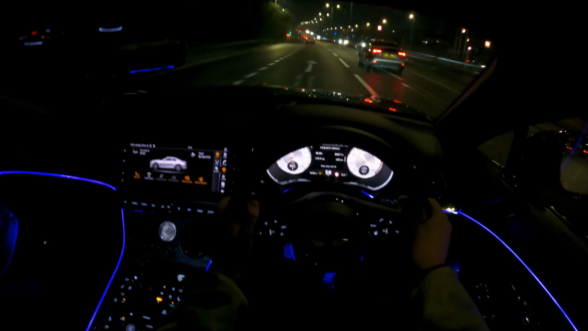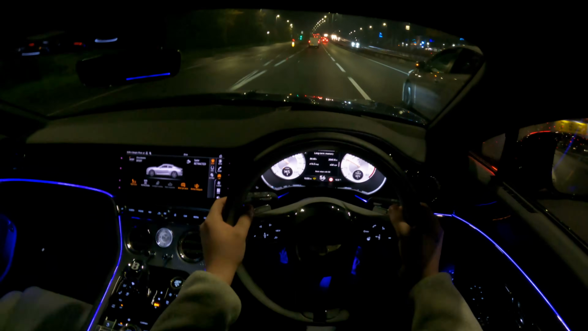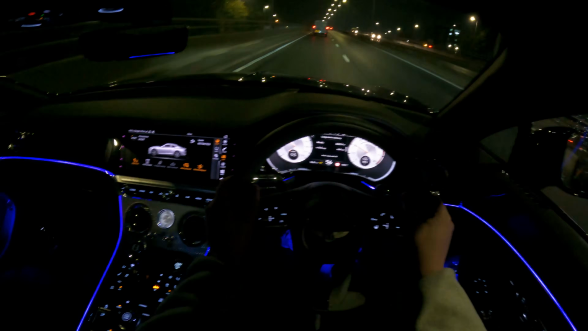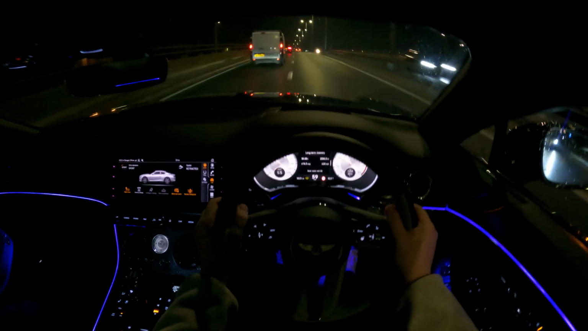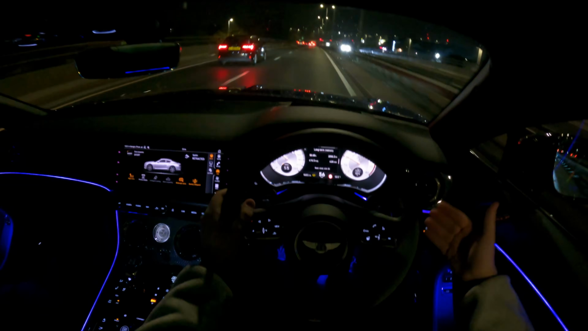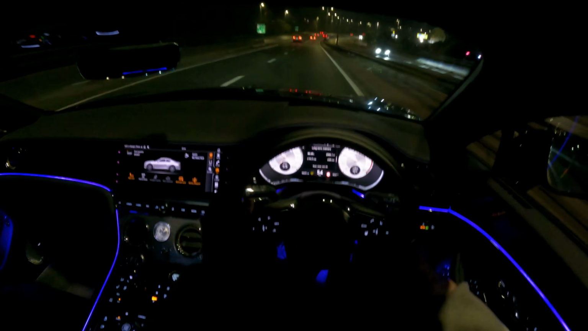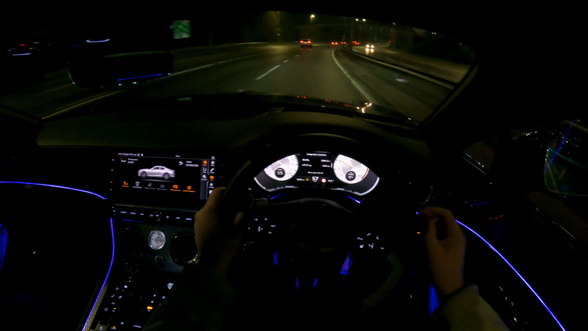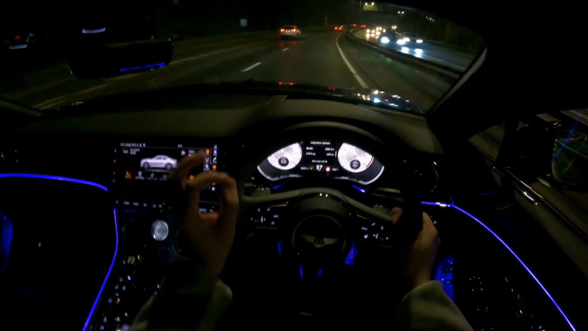It's by far my favorite Bentley to drive because the other ones are a 4-door, which is the Flying Spur, and an SUV, which is the Bentayga, and neither of those two are fun to drive. It's not like I don't like to drive them, because I do. They drive really well for a luxurious car, but this is fun to drive. So maybe that's a better way of saying it. This is very much fun to drive.